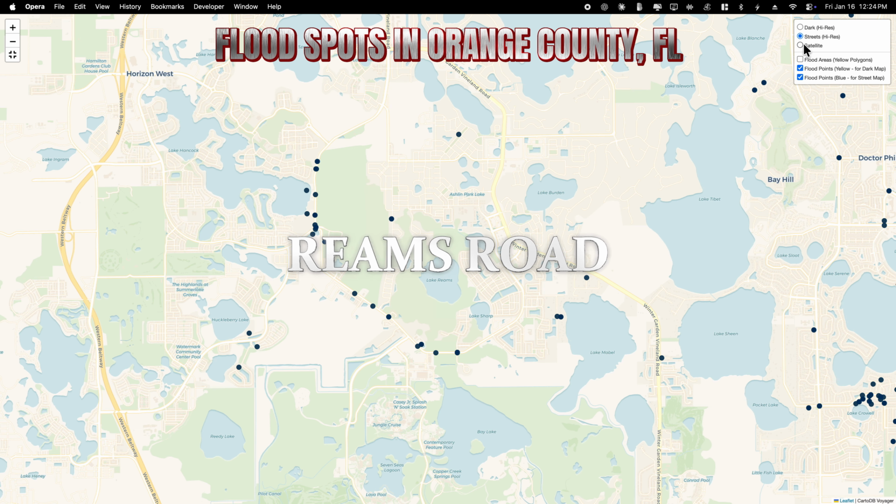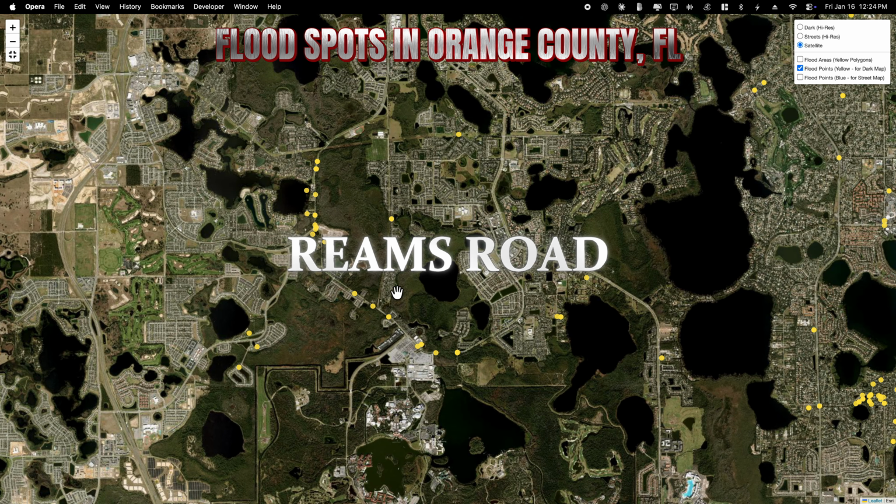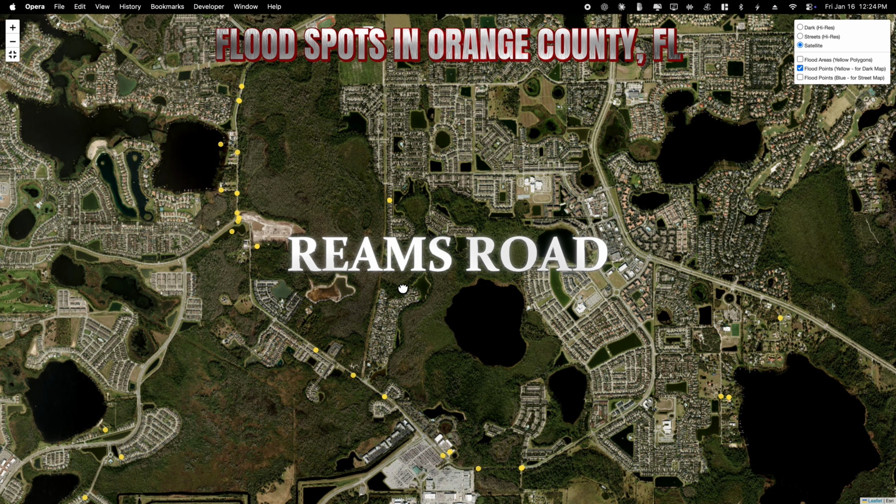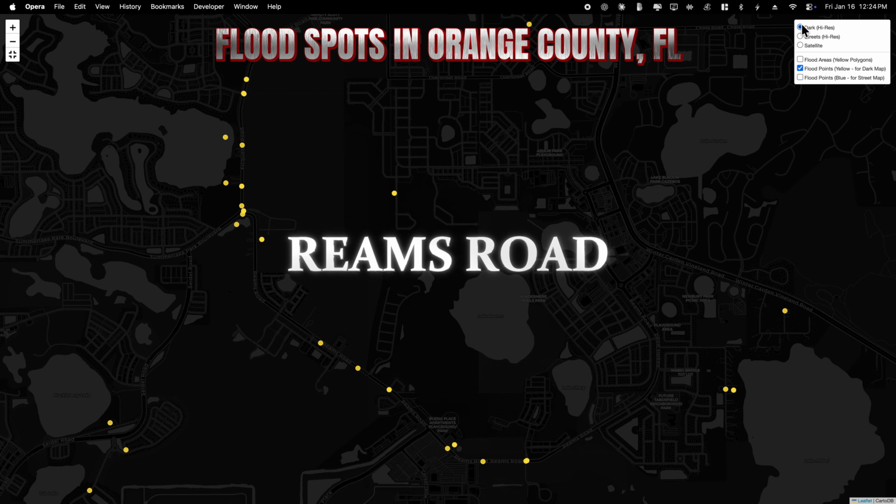As we zoom into the Reams Road corridor near Windermere, you can see a concentration of flood reports along this stretch. This area drains toward Lake Reams and has experienced repeated flooding at Reams, Summer Lake, and Fiquette roads during major storm events. These locations will be the focus of our forensic analysis.